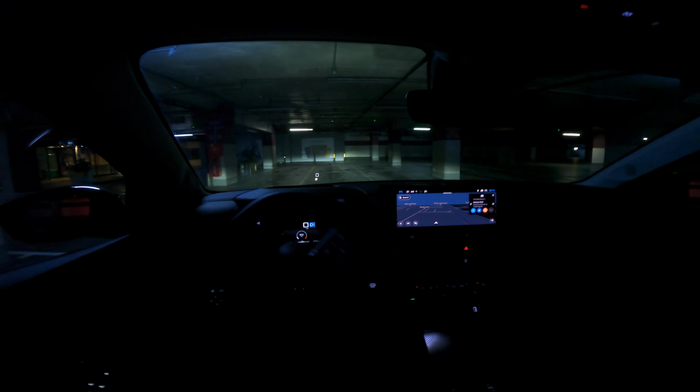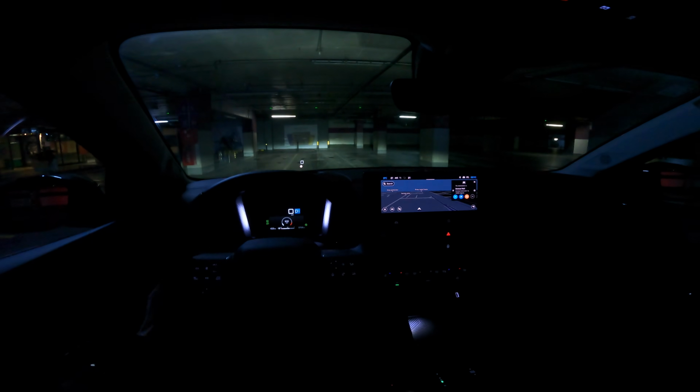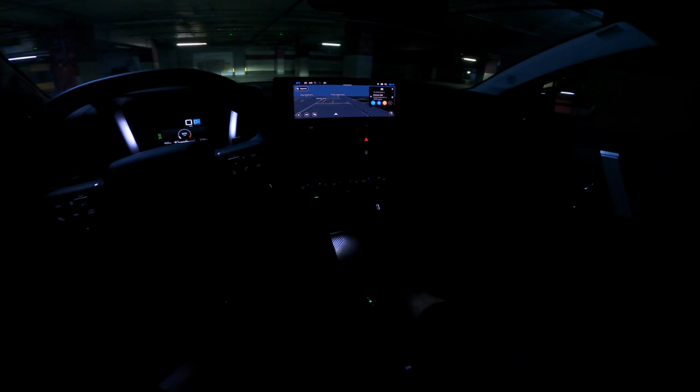Some people like to have a sport feeling when they're driving, hard suspension, but some people, and I'm one of those, like comfort, like soft suspension, and this is a car you're going to enjoy if you're one of those people, or if you're like me.